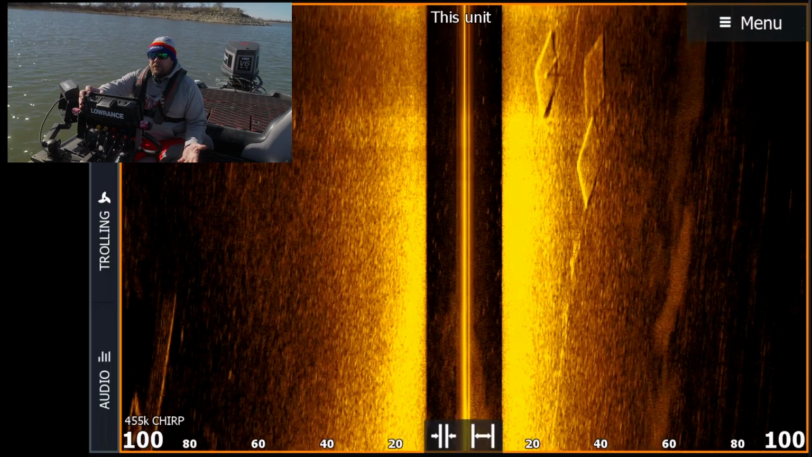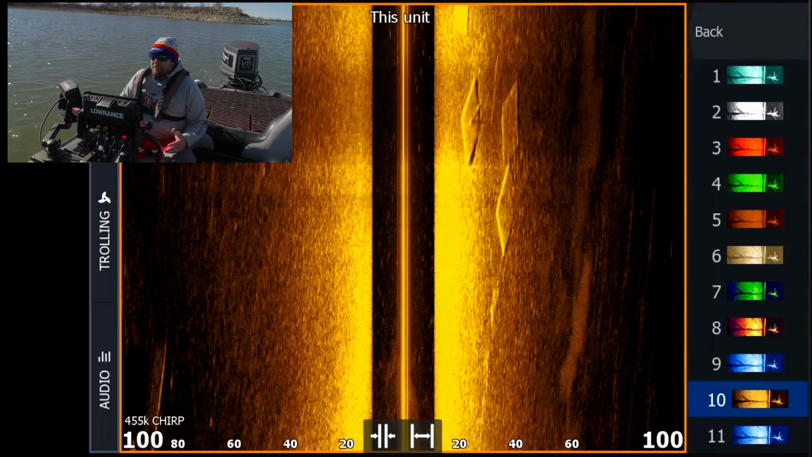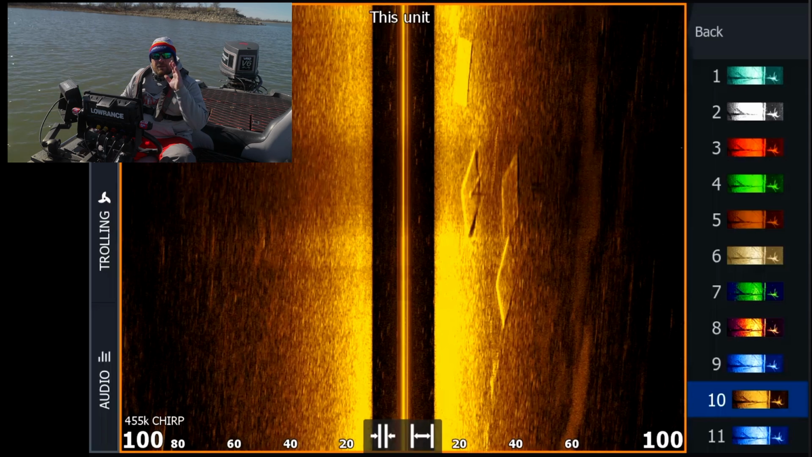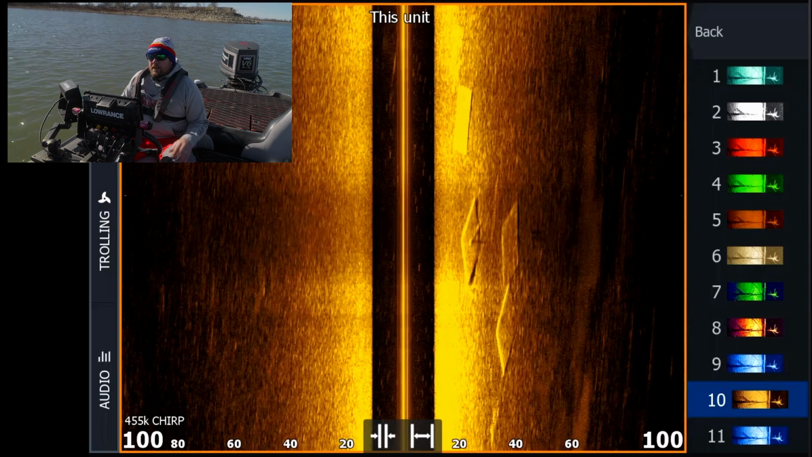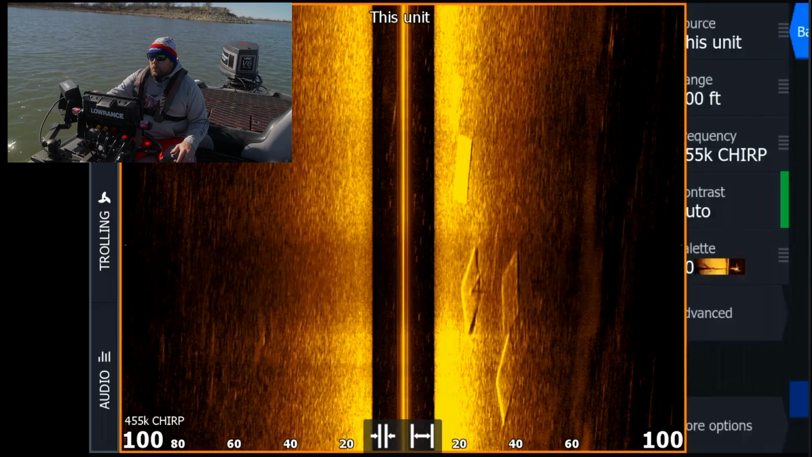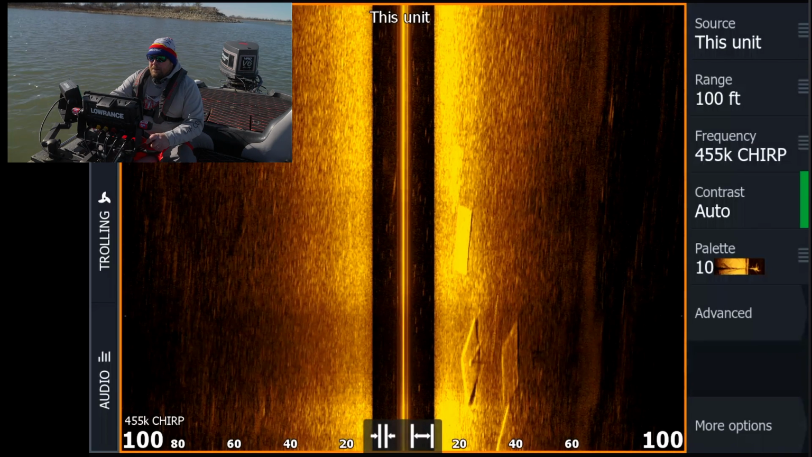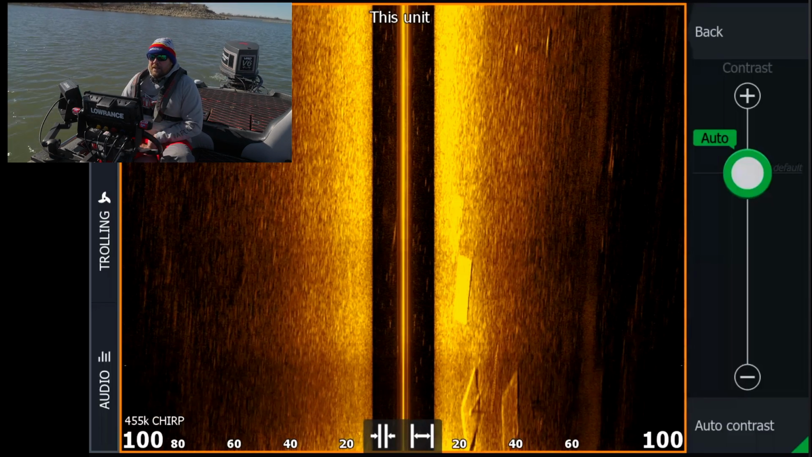So first thing I think you want to do is find the color palette that you like. This is a HDS 10 Pro. You got 11 different colors to choose from. So that's going to be what looks good to you. And it can affect what the water looks like, but I like to be on 10 right now, so that's what we're going to stick with. We got 455 chirp. Our range is 100 foot out, left and right. And really, the biggest thing is going to be this contrast. So let's get moving here so we can get a clear screen.